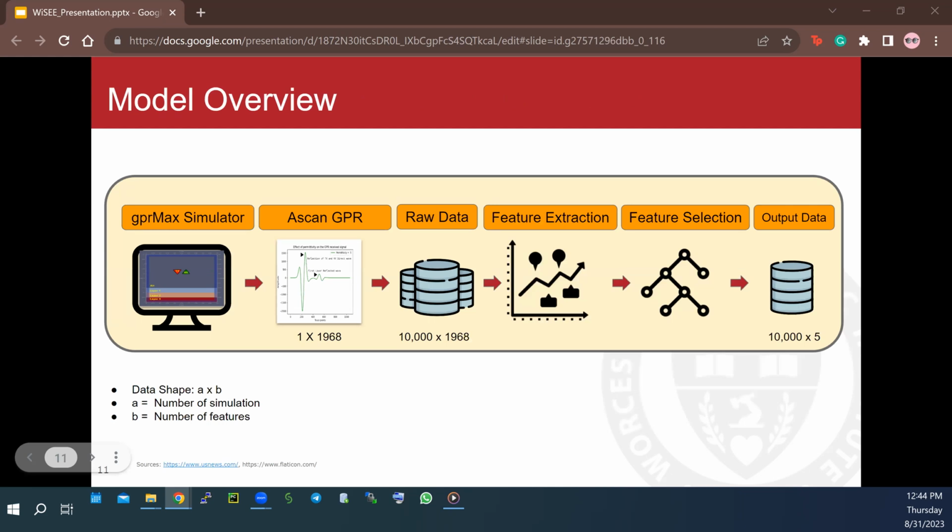Here you can see a snapshot of our process in this project. We created large realistic models mirroring real conditions using GPR Max. That gives us a dataset of 10,000 by 1968 samples each, generating diversity in simulation by adjusting aspects like permittivity and layer depths. Each dataset is tailored to a unique condition.